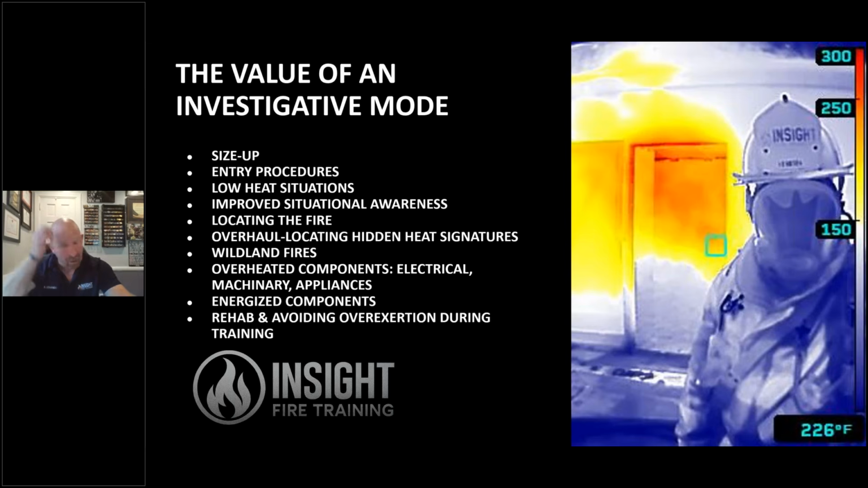Entry procedures. Where is the fire based on this? Am I far away from it and I can't see anything but grayscale, and it's hard for me to see the convection currents? I switch it to survey mode and I can quickly see a heat signature down the hall to my left around the door frame, or I could see areas inside the room that I'm in, two rooms away from the fire, that are already pyrolyzing, like two couches and a chair that are showing yellow.